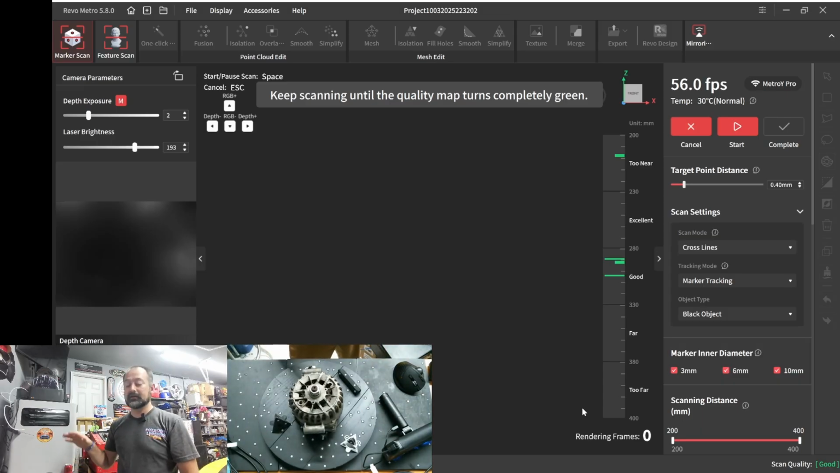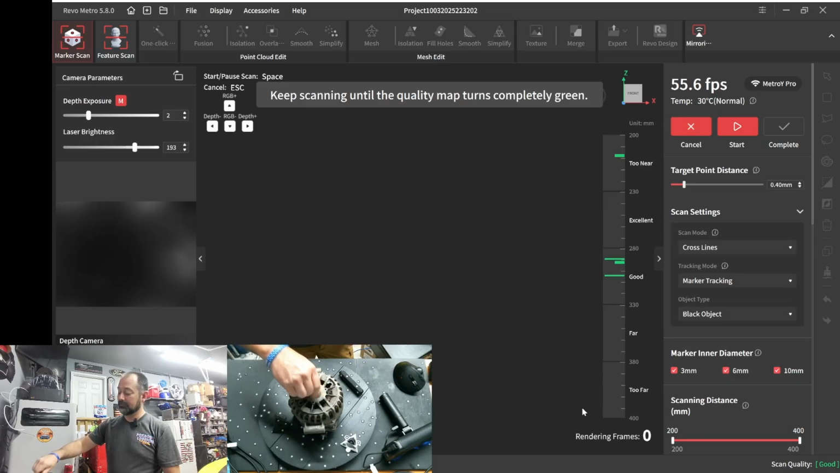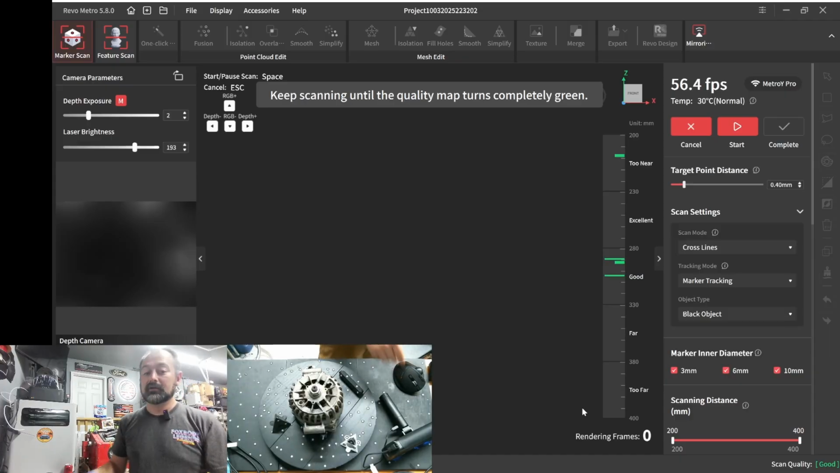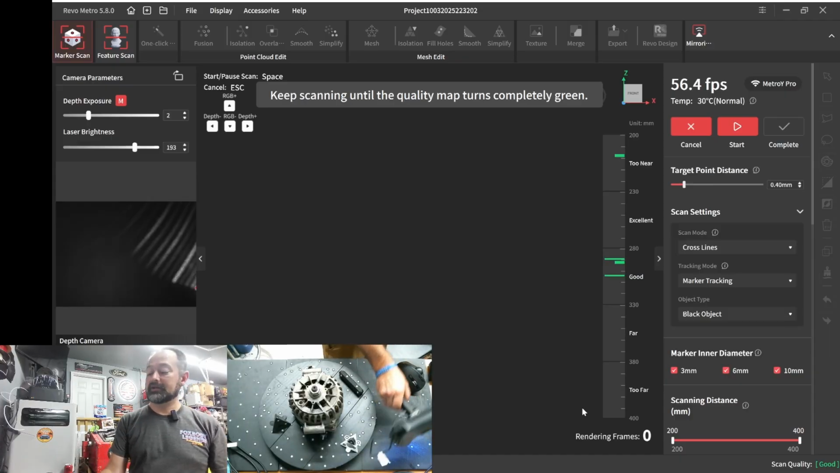So for today, I'm actually looking at an alternator. This is a 2009 GT500 alternator. The pulley has been removed, but we should be able to get a good and accurate scan of this alternator. So without further ado, let's go ahead and get scanning.